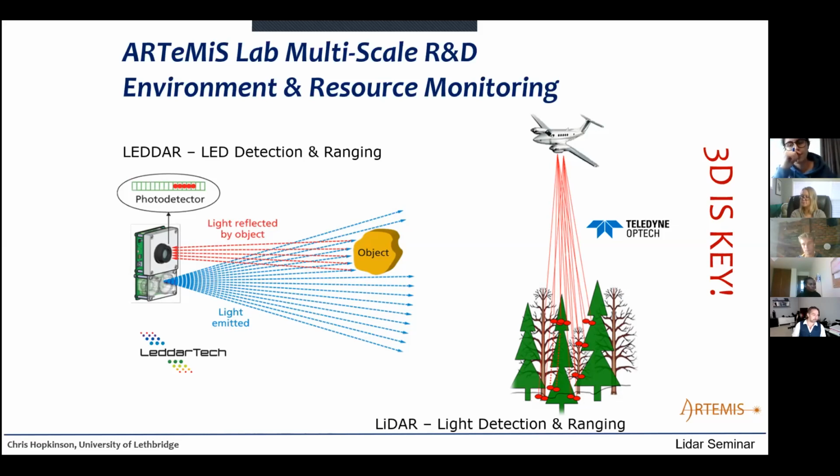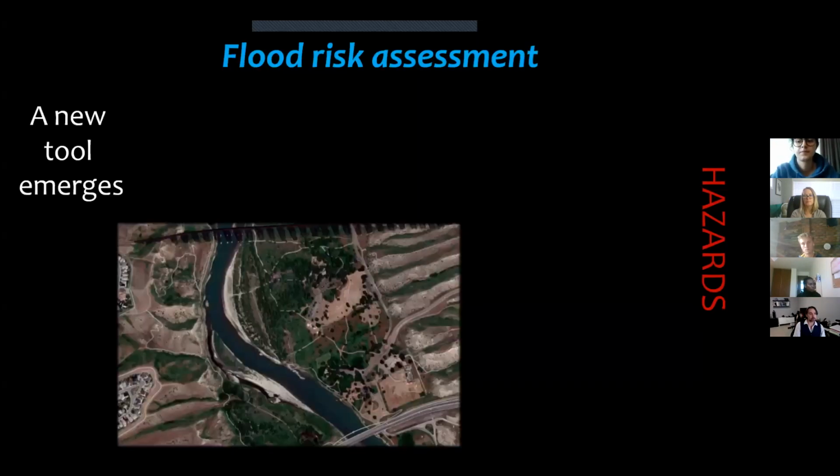And we also have a couple of terrestrial laser scanners that we mount on tripods, and they can monitor at the plot scale up to a few hundred meters away from the sensor. But I won't be talking about those today. We'll just look briefly at LED and airborne lidar.